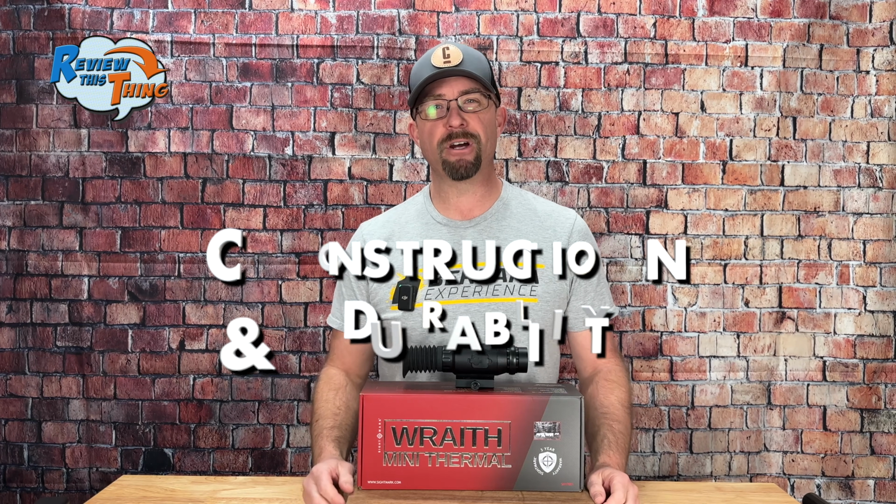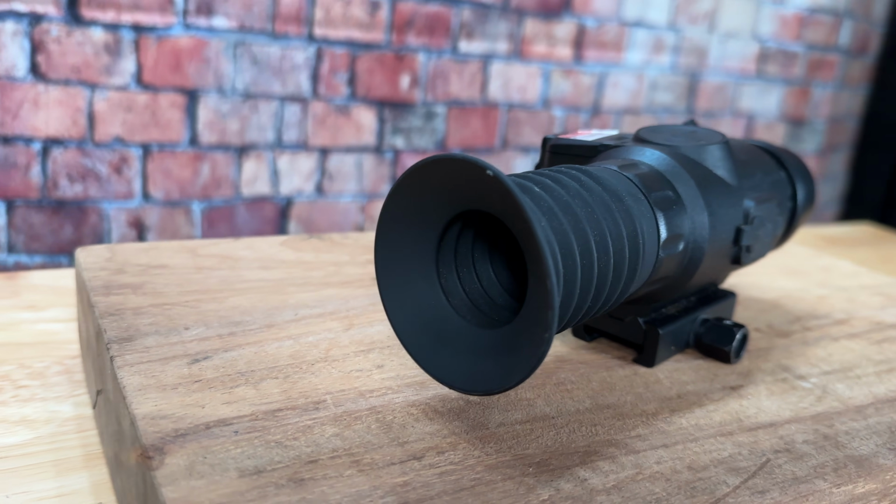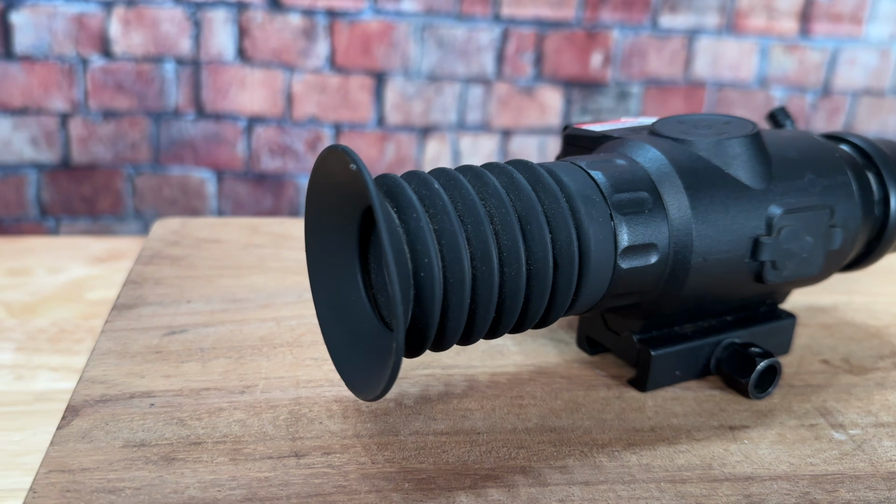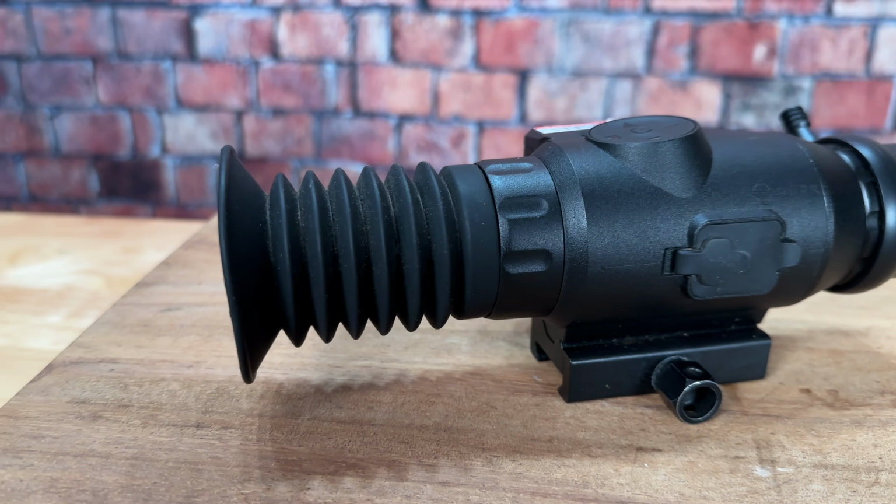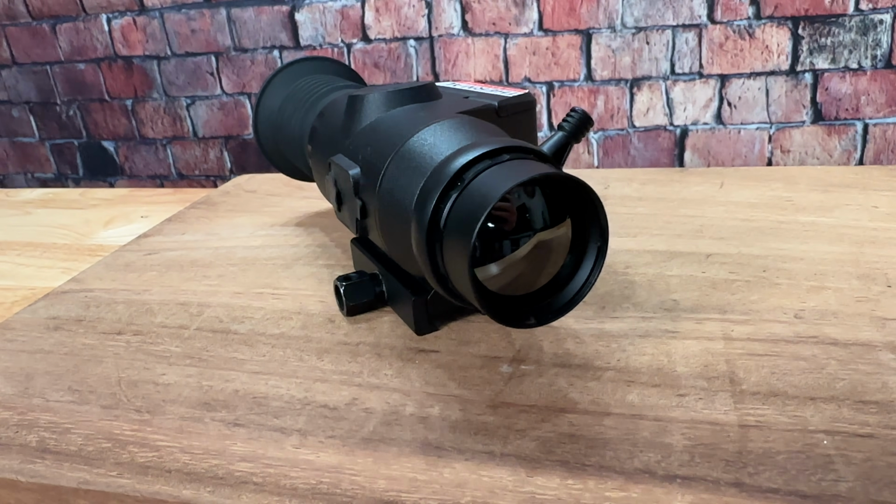Next up, construction and durability. The body is made from aluminum and feels sturdy. It's so compact, I'm not worried about hitting it on anything and breaking one end off. It comes with lens covers for protection, but I seem to have lost mine.